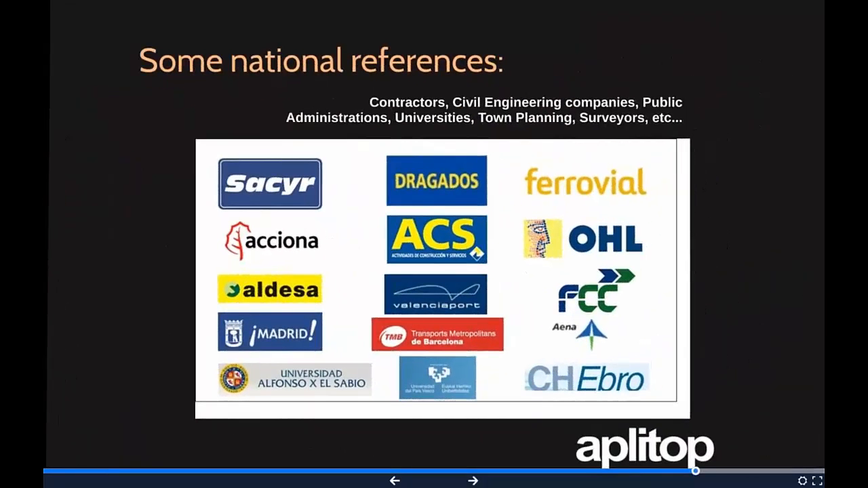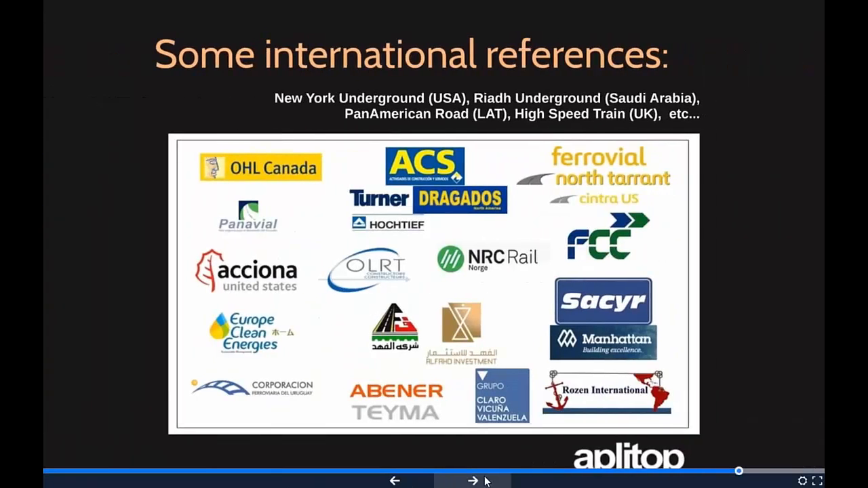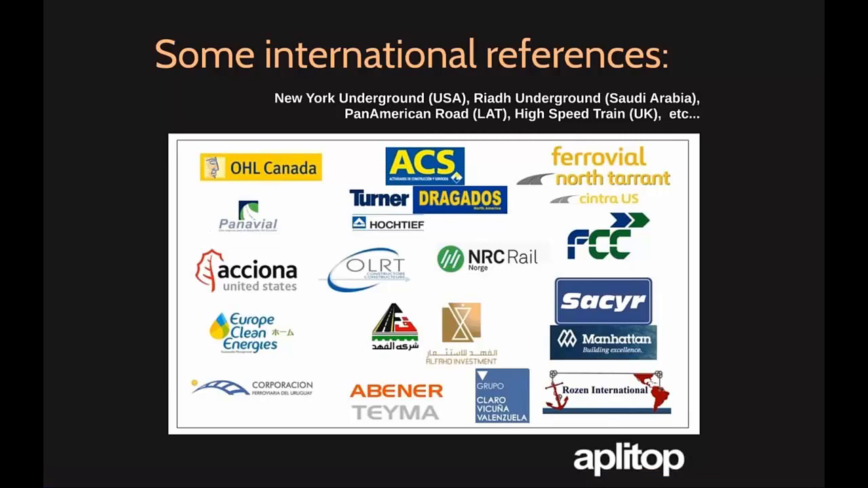For national references, we work with the main Spanish contractors like SACYR and Acciona. We have an agreement with the top university of Spain. At international level, we have great projects like Panavial, which is a highway that will cross the east part of the United States from north to south, with a part in Canada.